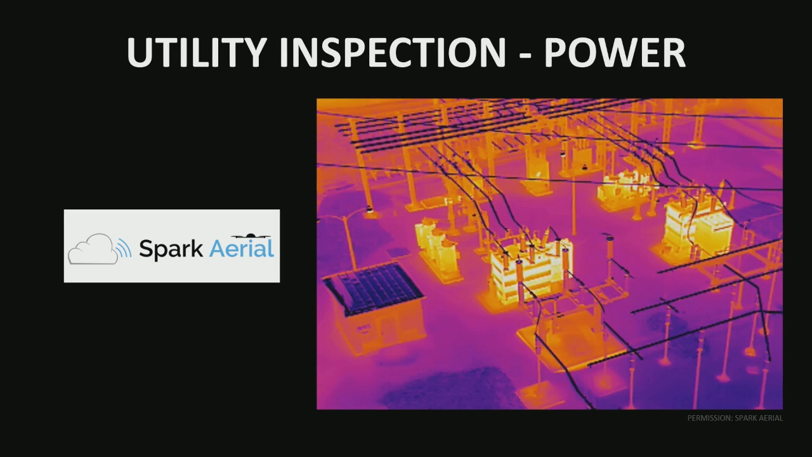So for utility inspection, especially power line inspection, this is probably not the most useful photo to show how it's being used, but it is probably the second most highly demanded use case for aerial thermal imaging. And the reason is that even with the advancements of OSHA and safety precautions in the industrial world, there are still hundreds of injuries and deaths each year due to power line inspections. It's considered one of the most dangerous occupations out there. And so what can be done is with the drone and aerial thermal imaging camera on it, you can get up close and personal to each component and make determinations of whether they need to be switched out.